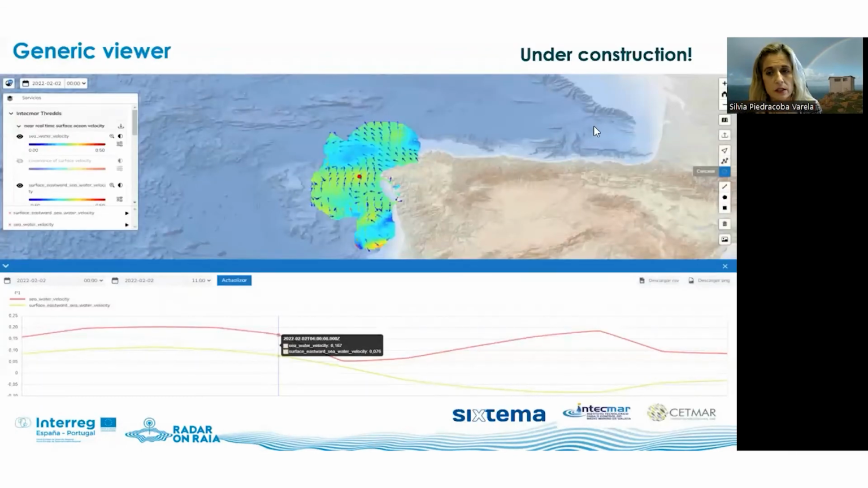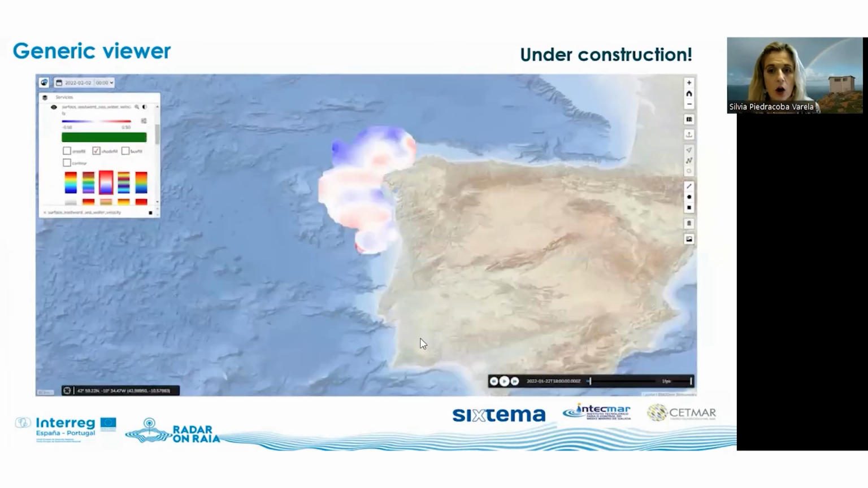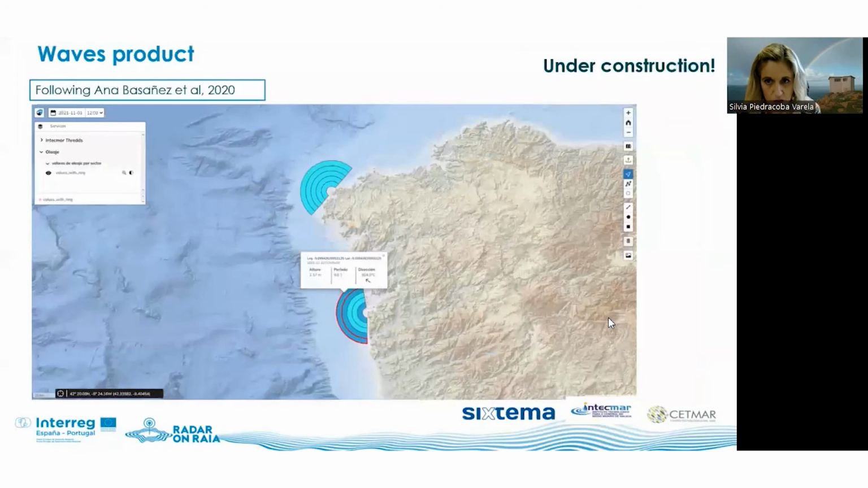Here we can see a generic map viewer with several functionalities. We have the possibility to show the temporal evolution of selected grid points in the same layer or on different layers. We have the ability to follow the current velocity along a selected transect. Also, we have a video display section, and we have the possibility to download data in several formats. It's a custom download, with CSV and NC formats.